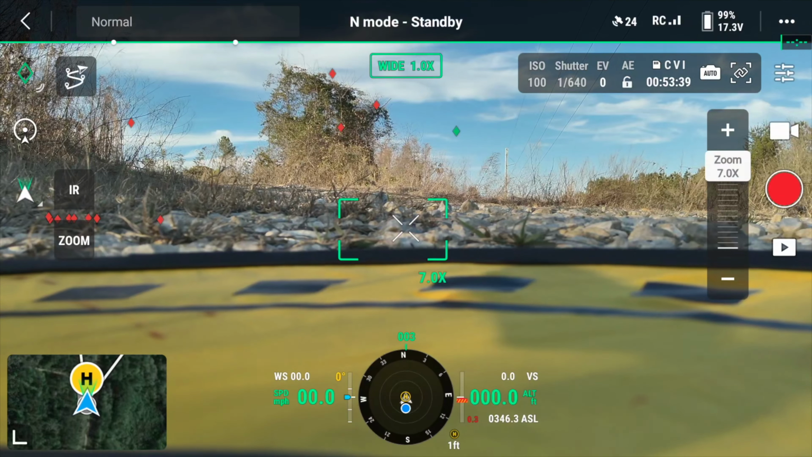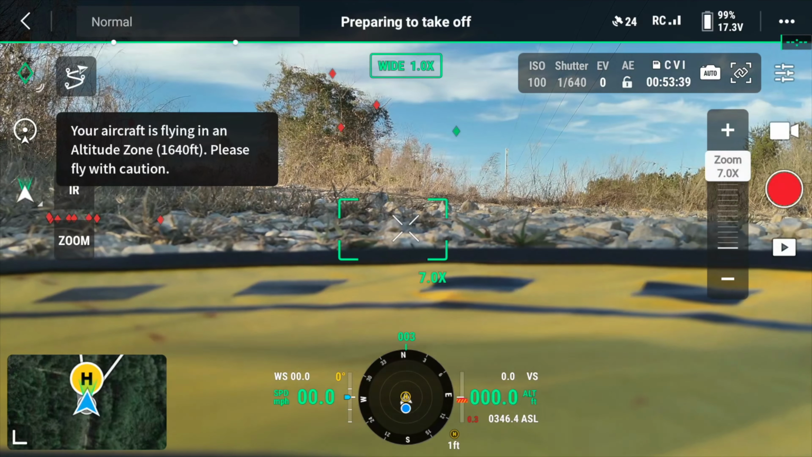I can fly all over to the different areas and see what everybody else can't see. So I kind of call it spying on Dad. I'm not transmitting him any information. I'm not telling him anything. So let's see what we see this afternoon. I've gotten in my truck and we're gonna power the drone up and take it off.